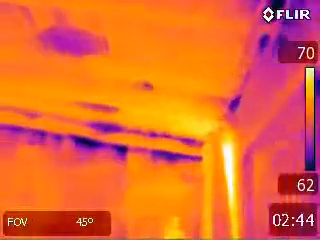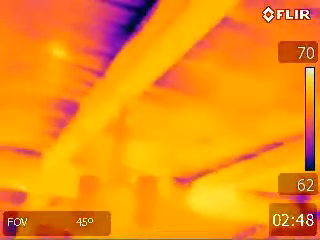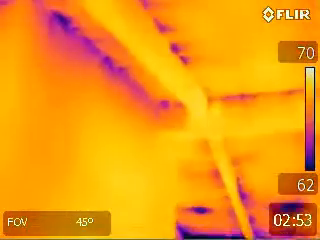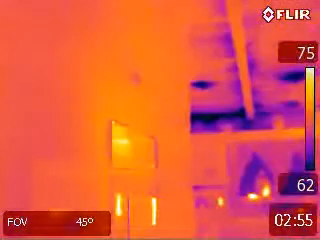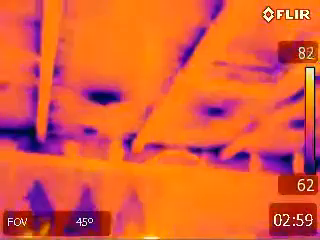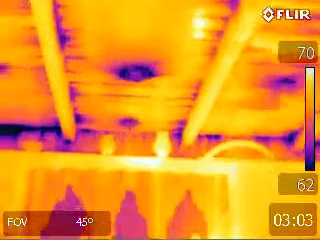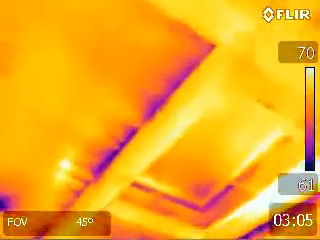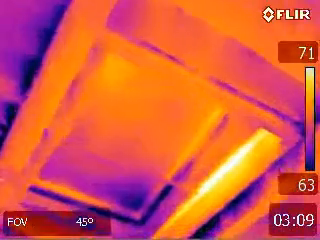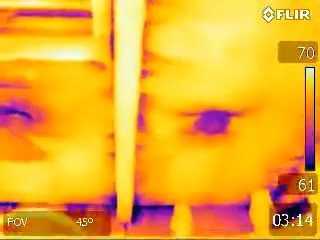And as we can see in this video, the recessed lighting is leaking, and we see everywhere the intersection of wood, there's excessive leakage. And the beams and the tongue and groove ceilings. Around the skylights.